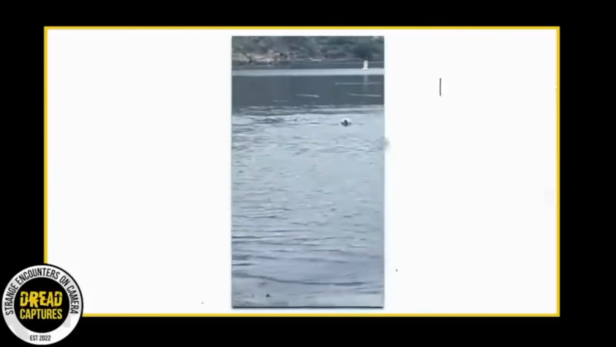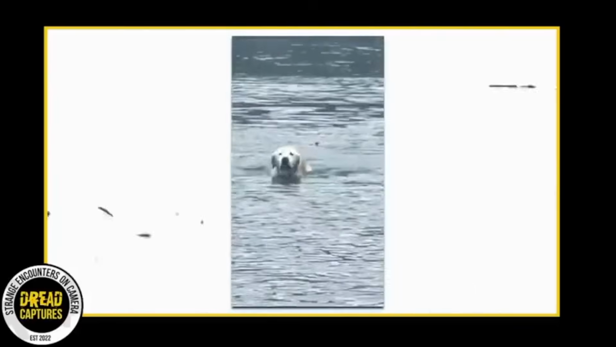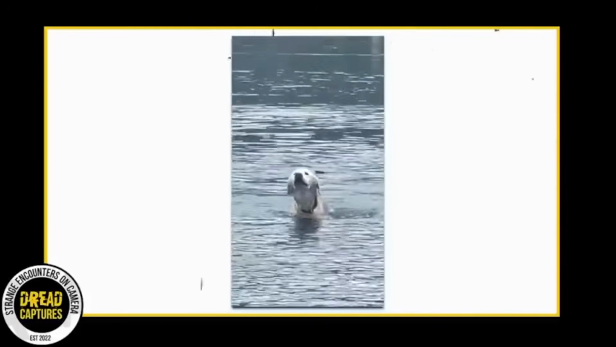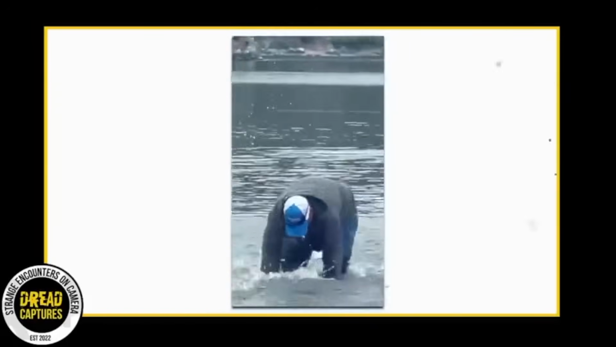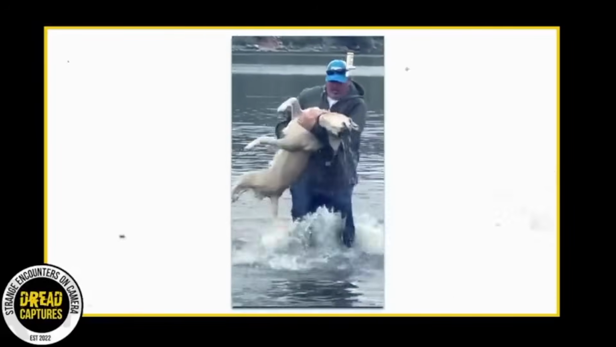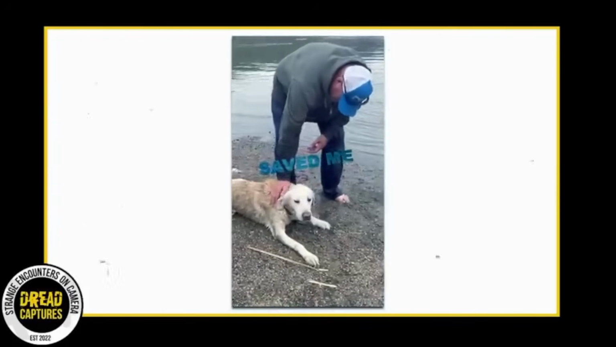And almost immediately, to me, it looks like he's struggling to keep his head above water. But then when he gets closer, you can notice he's abandoned the stick, and he's just trying to make it to shore. But suddenly he goes under, and his owner sprints out into the water and pulls him up. The man is fully clothed and struggles to grasp the pup. A friend comes to help out and they get the dog on land. And thank God the pup makes a full recovery and is just fine to this day.